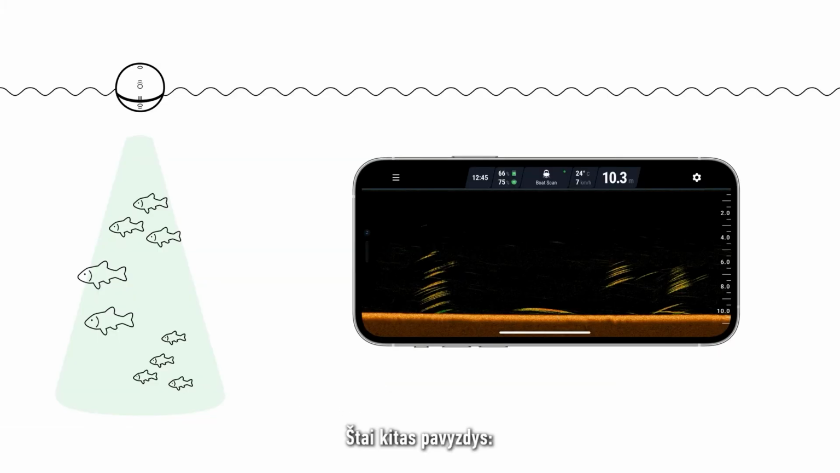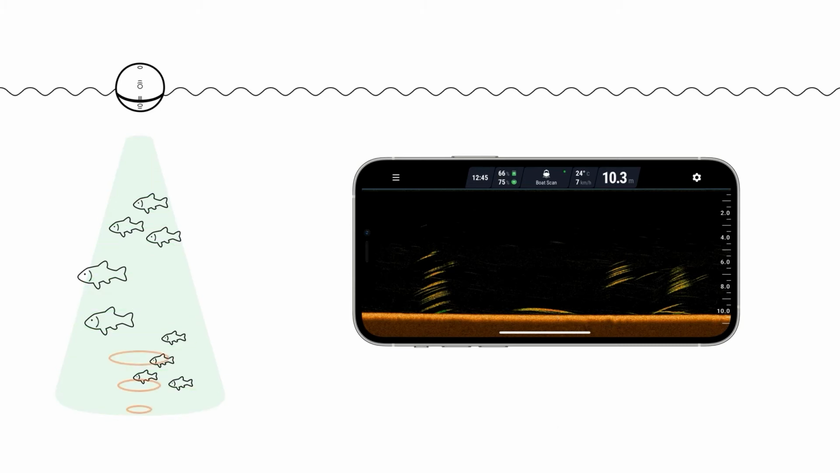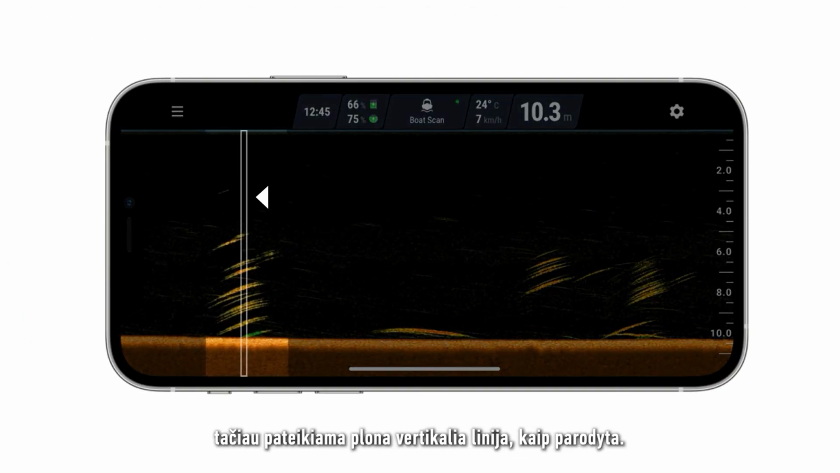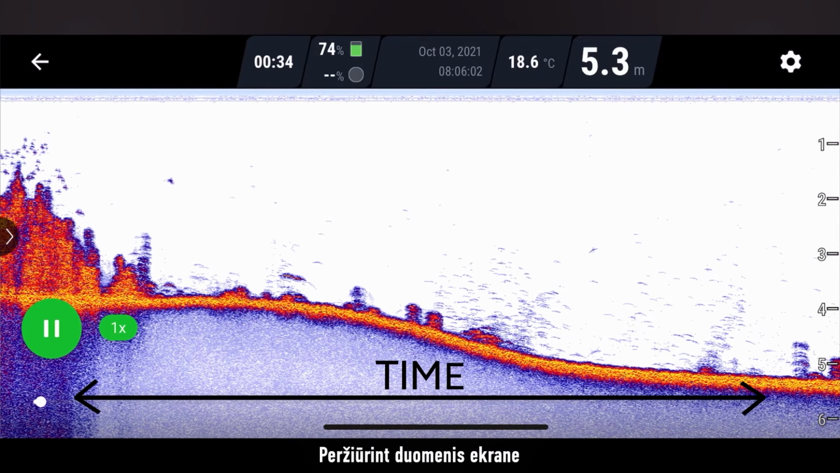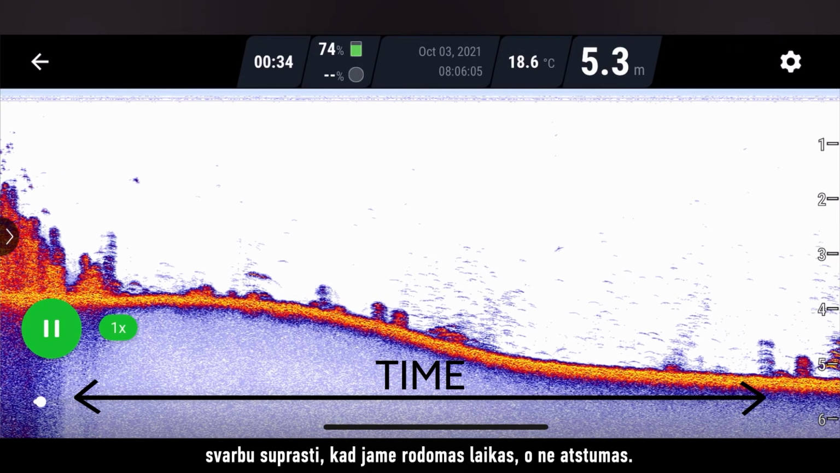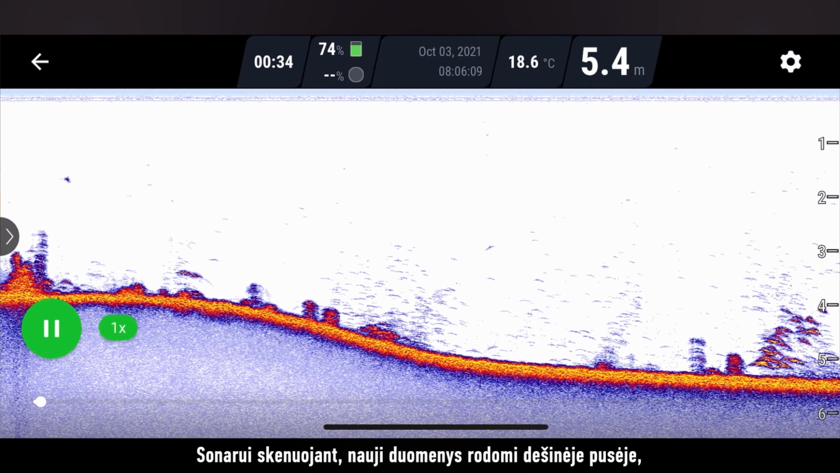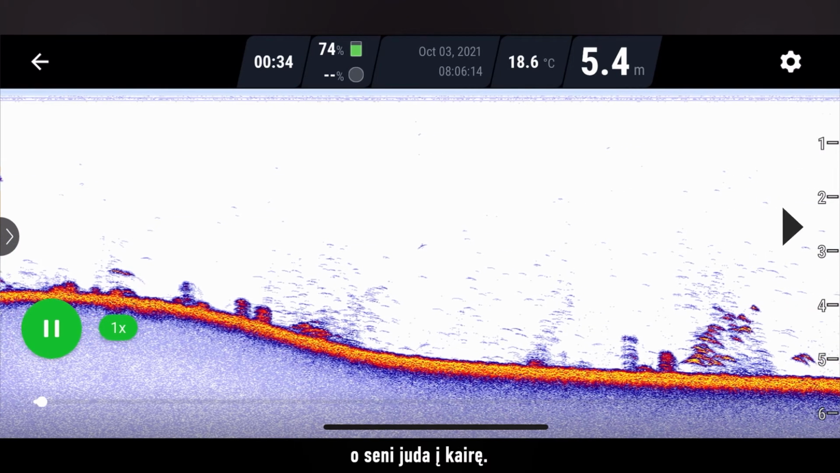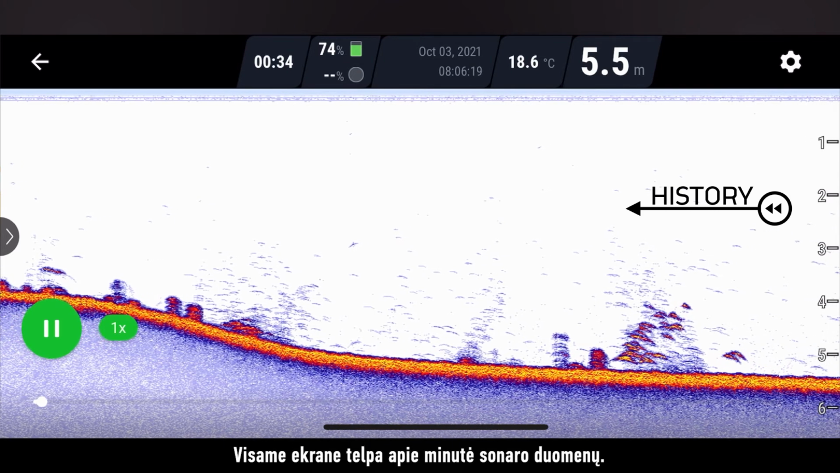Here is another example. Let's say the sonar sends a single pulse of ultrasound which goes down to the bottom and then bounces back up. It receives information from a three-dimensional cone but will display it using a thin vertical line like this. When looking at your screen, it is important to understand that this represents time, not distance. As the sonar scans, new information will scroll from the right side and old information will be moved to the left. A full screen scan contains about a minute of sonar readings.